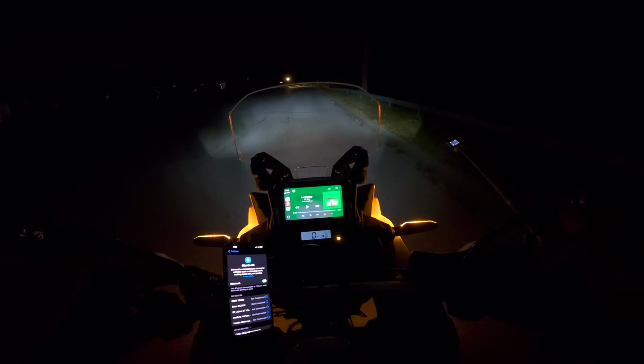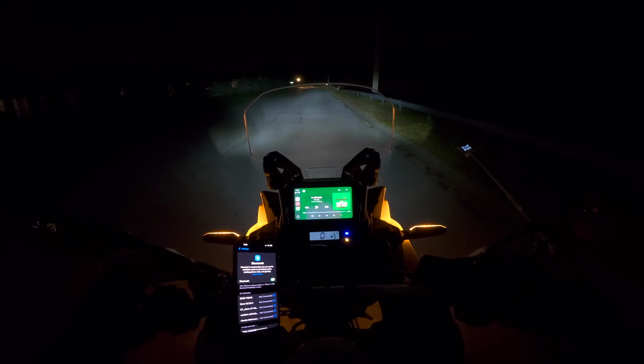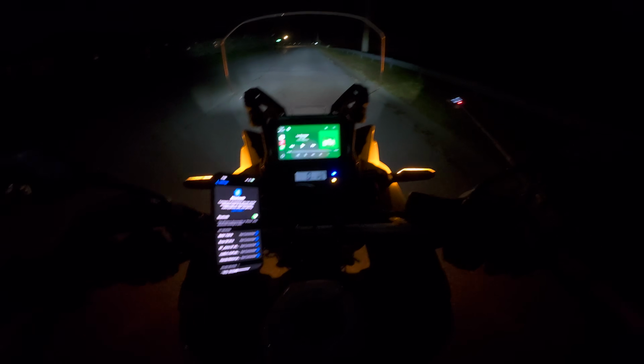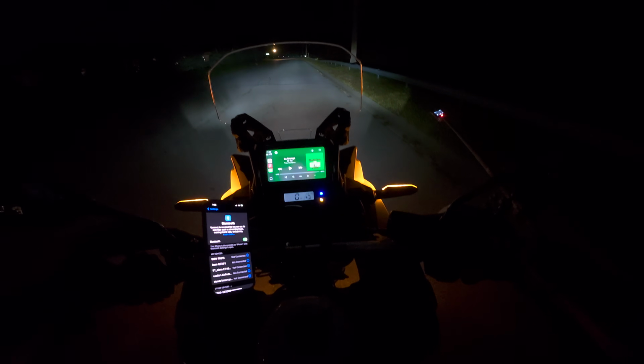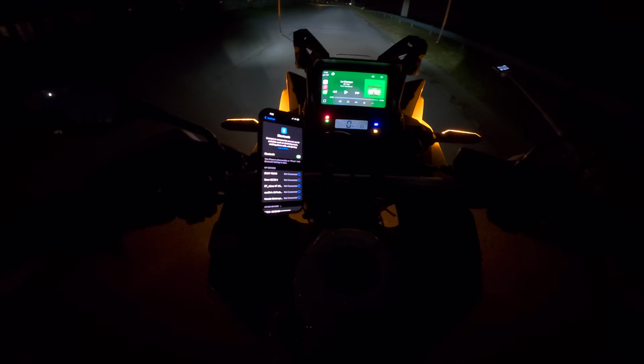Okay, so I'm in drive. Let's take off. Let's do a test here. So these are low beams, which are always on, past a flash. High beams, which are great. And then cornering lights are only going to work when I'm riding the motorcycle. So, Marauders, I'm going to put her in neutral.